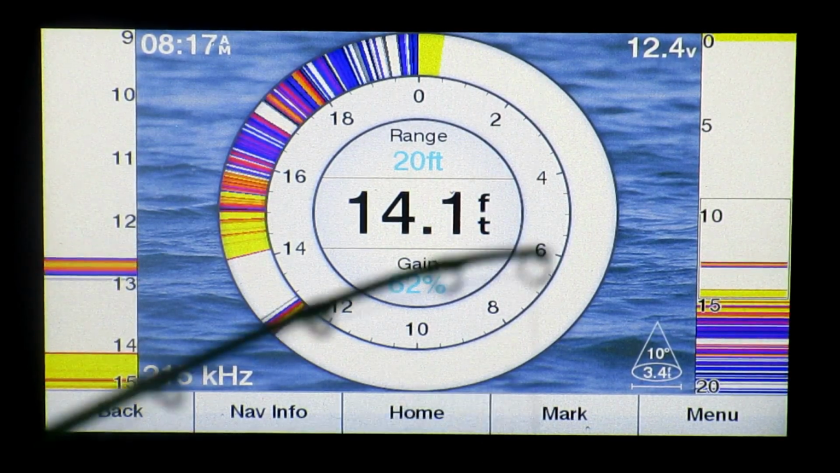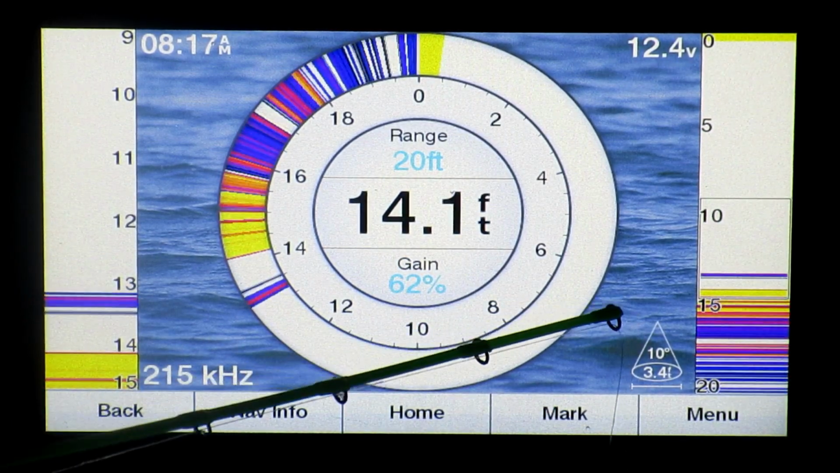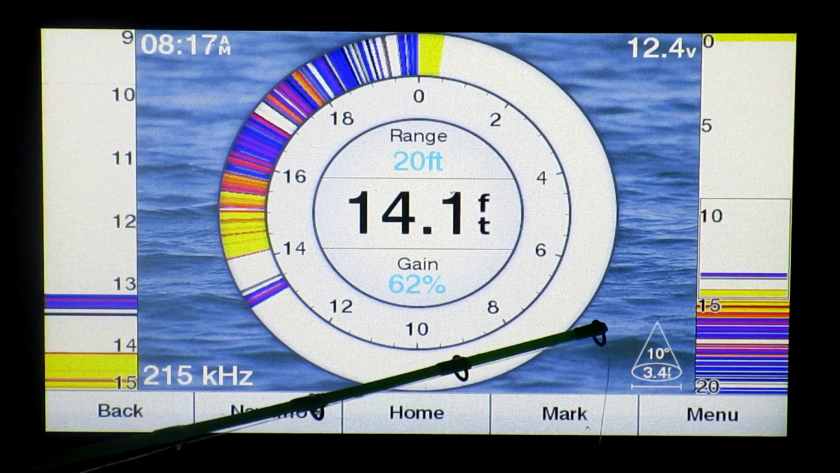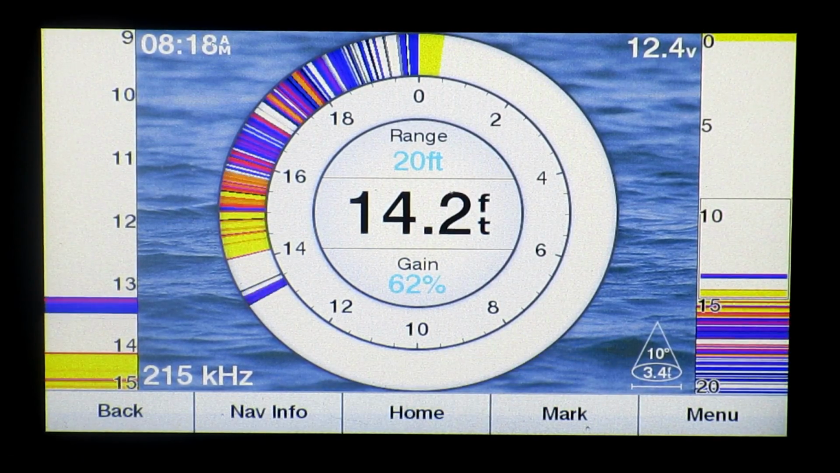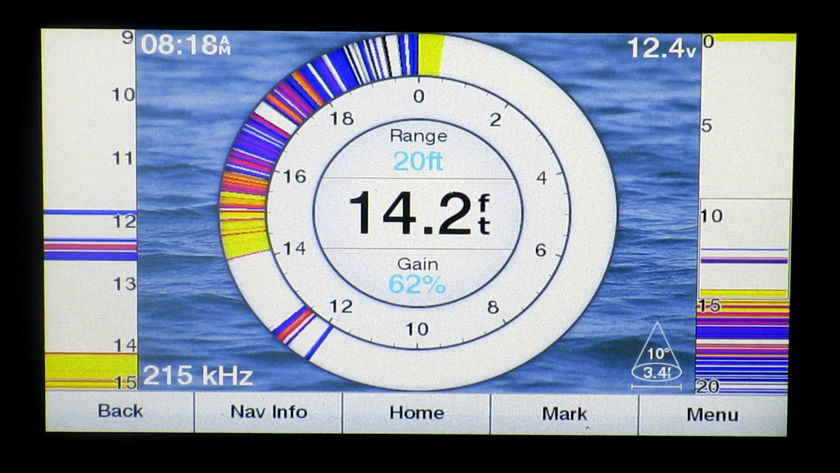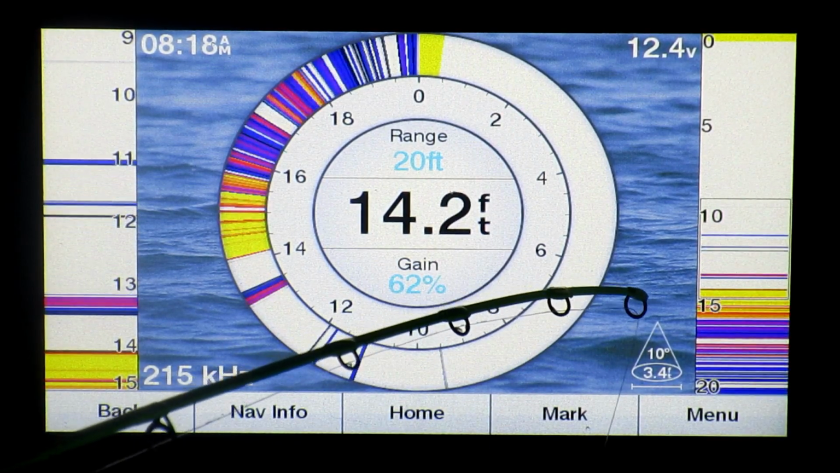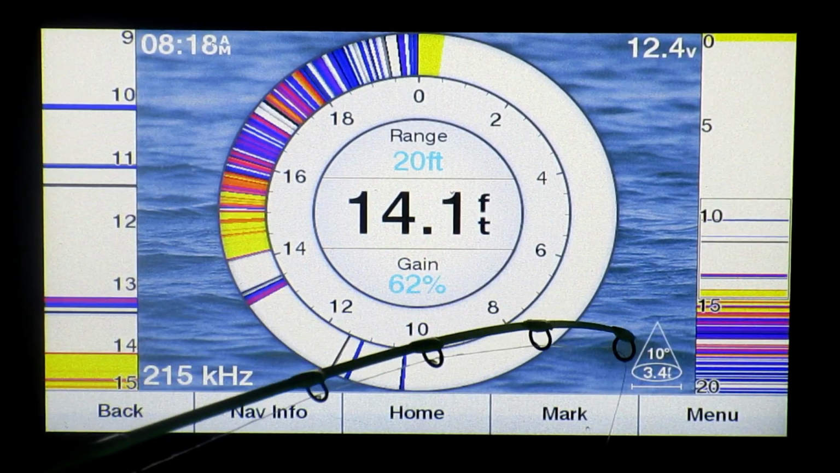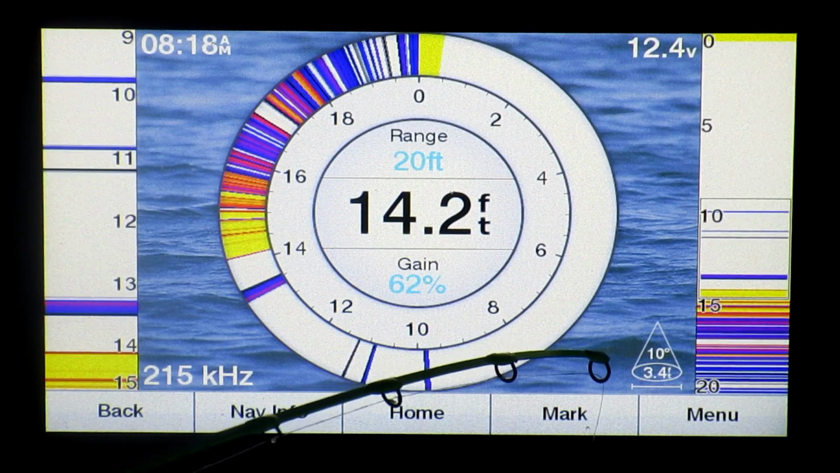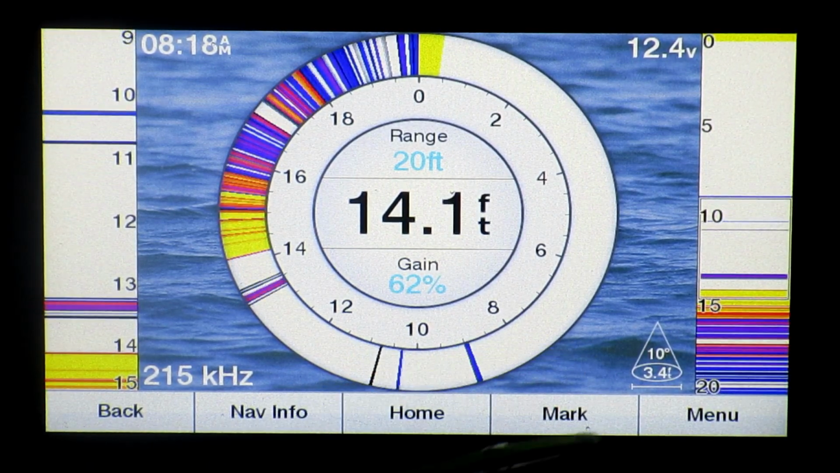What I really like about this particular unit anyway, this little area right here, it actually shows you the cone angle and the circle that you're actually viewing on the bottom. So this is a 10-degree cone angle, so it starts at 0 at the top, and as it goes to the bottom, the cone gets wider and wider. Now at 10 degrees, what it's telling me is it is painting a circle 3.4 feet across.